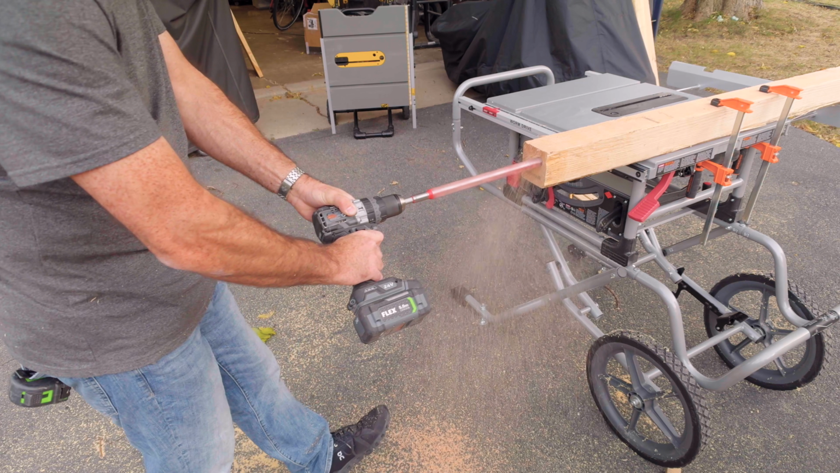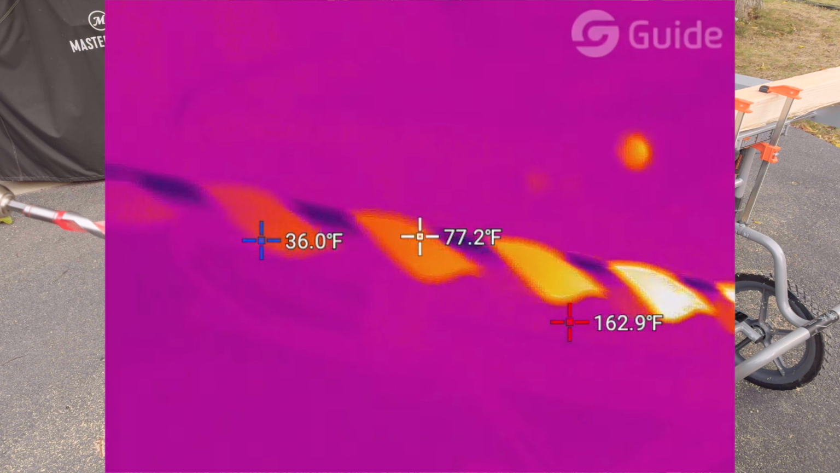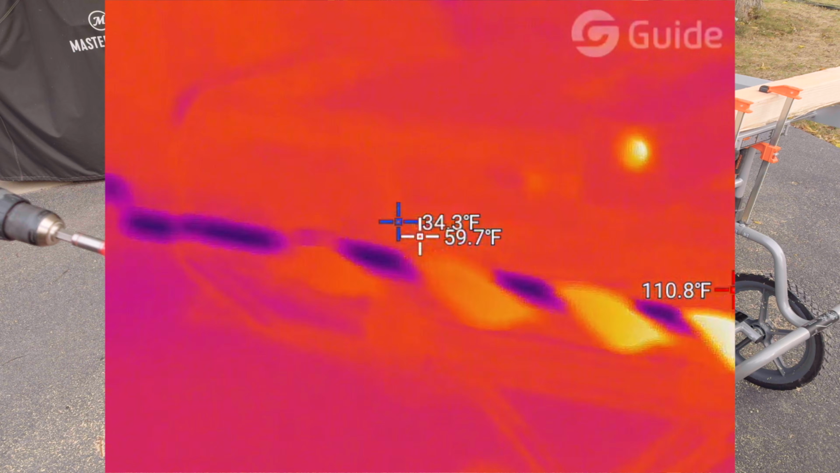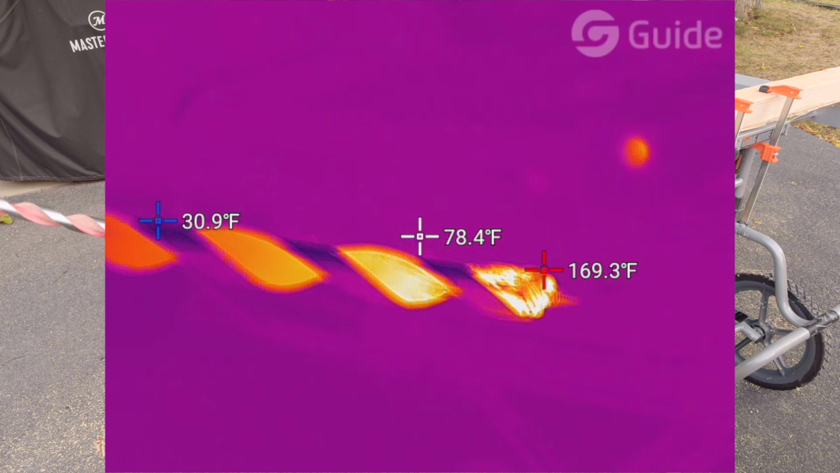Because I don't have one here to compare it to, so there's really no point in me busting out a $300 thermal camera to show you next to this one. It's a very unfair comparison.